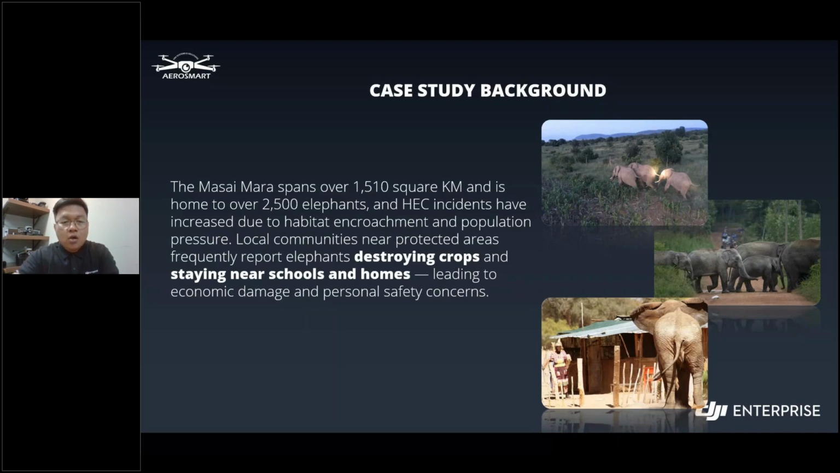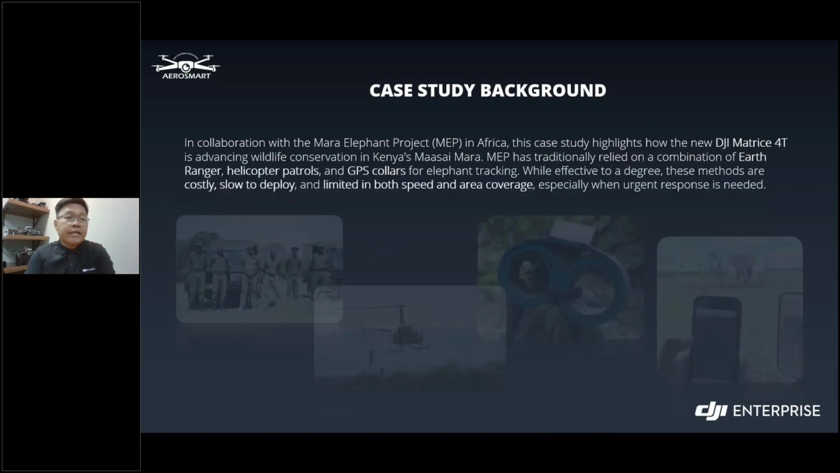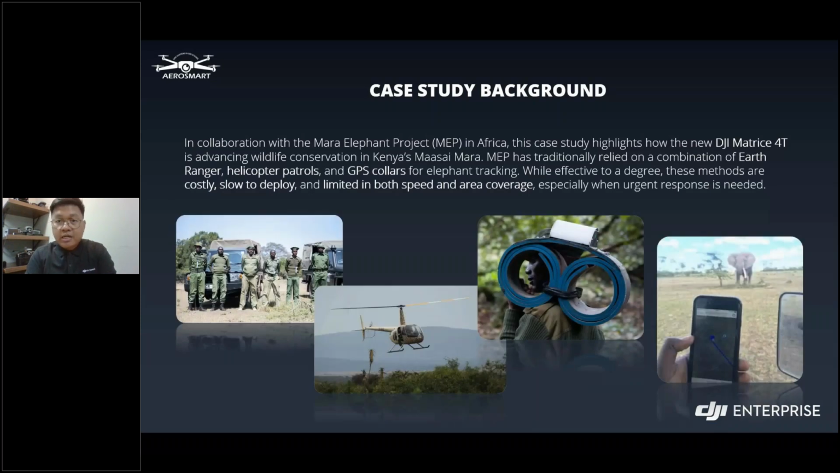All right. On my next slide, today I'm excited to share a case study from our work with the Mara Elephant Project, or MEP. MEP is focused on protecting elephants, as discussed earlier, and has relied on rangers, helicopters, patrols, and GPS collars, as you can see on the screen, that big thing on the guy's shoulder. That's the GPS collar tracking system. They track their movement and respond to threats.